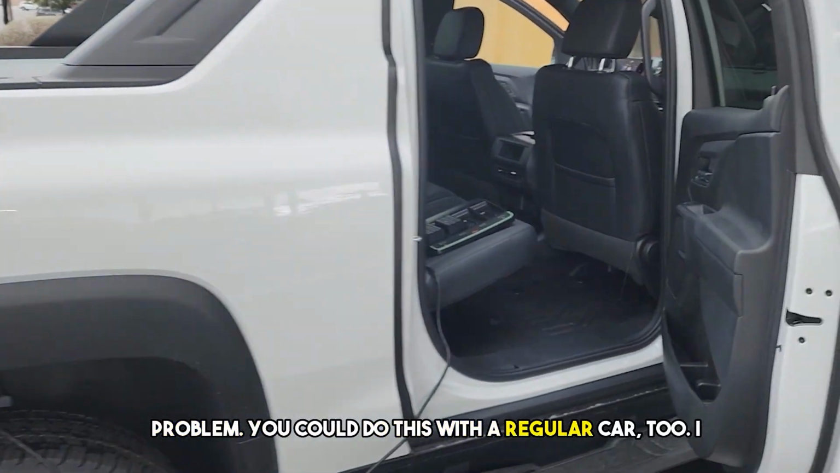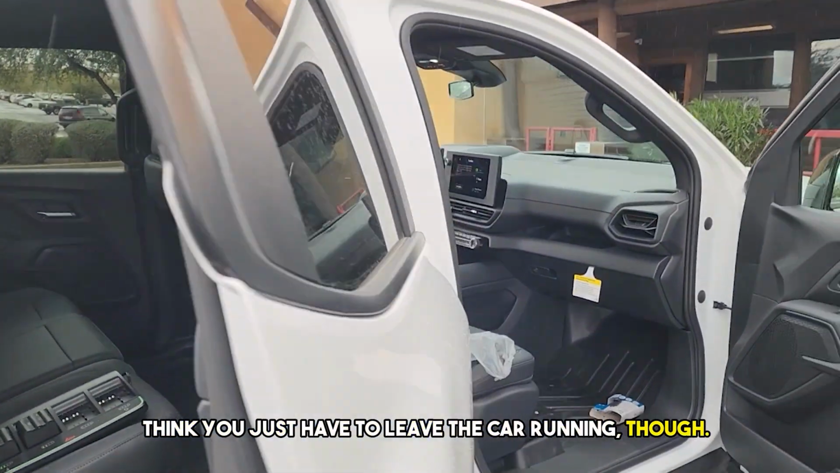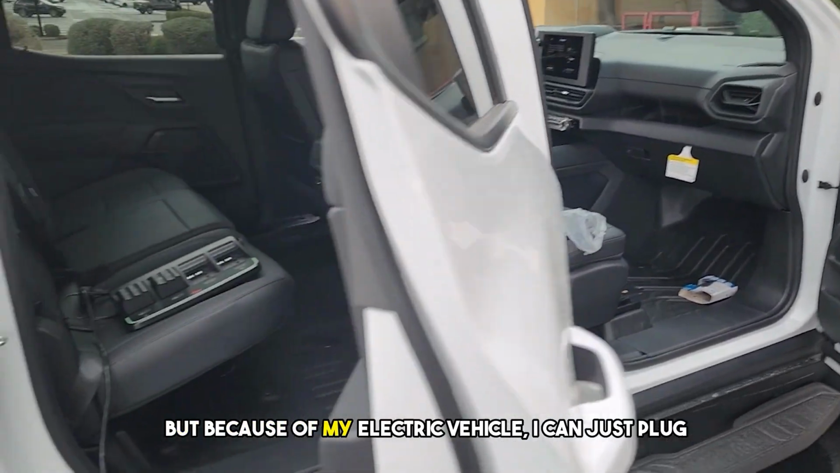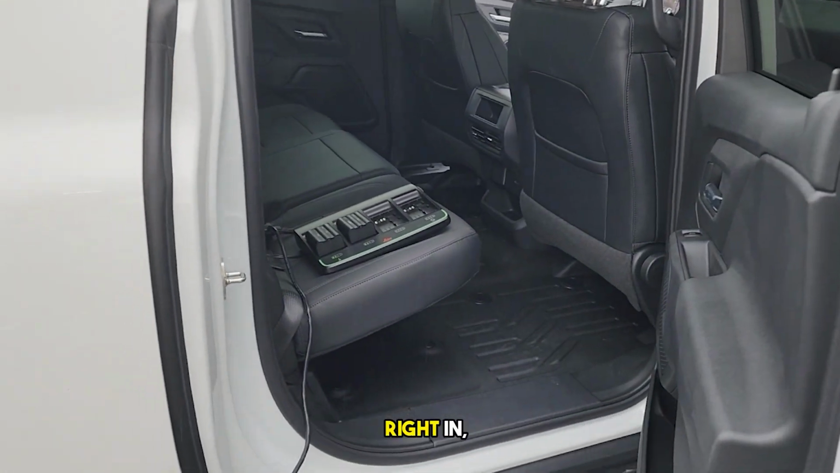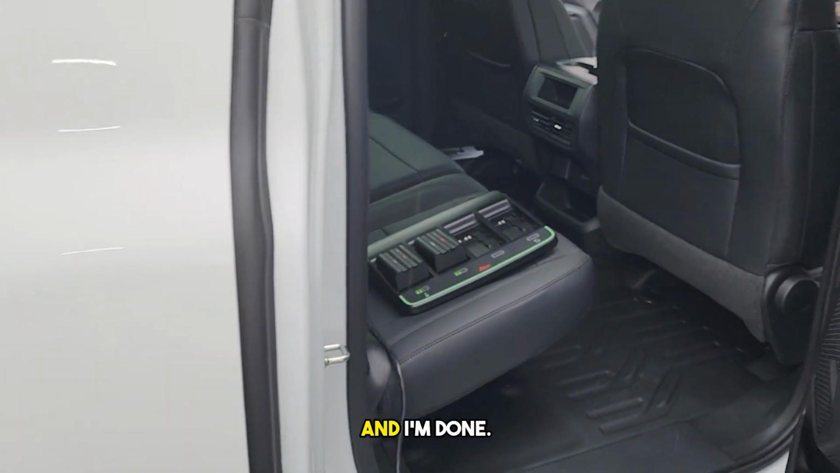You could do this with a regular car too. I think you just have to leave the car running though. But because of my electric vehicle, I can just plug right in, run that extension cord to the inside, and I'm done.